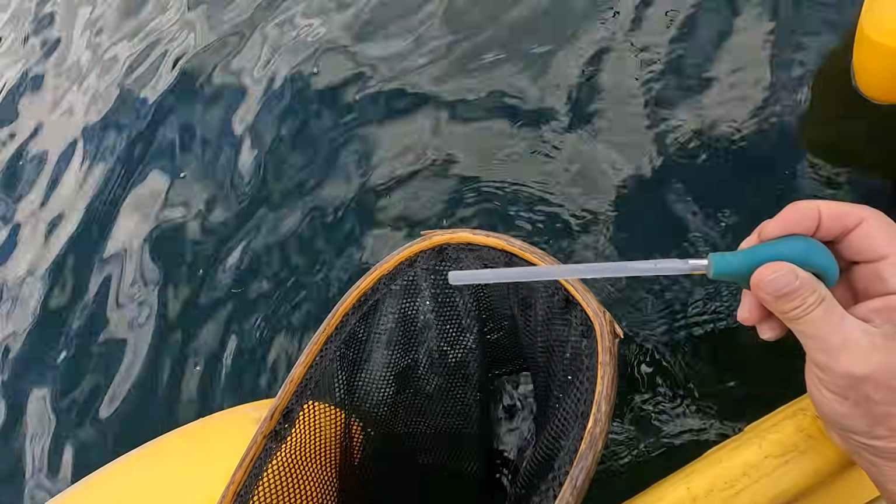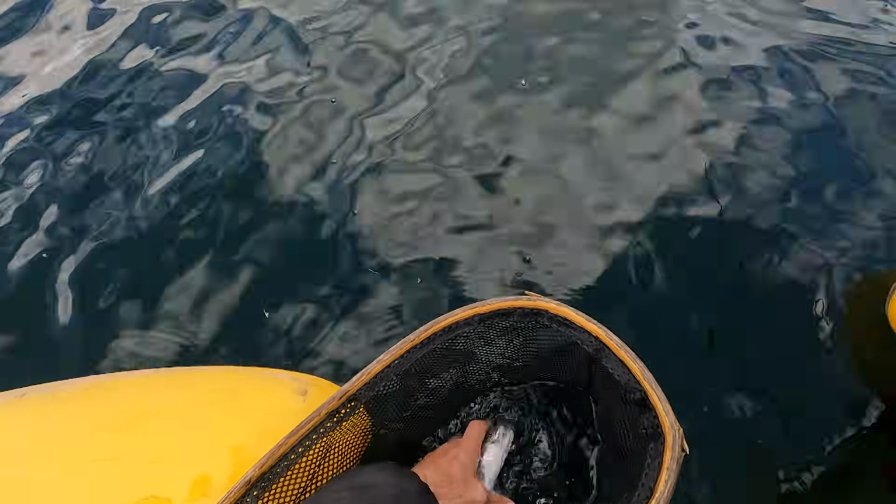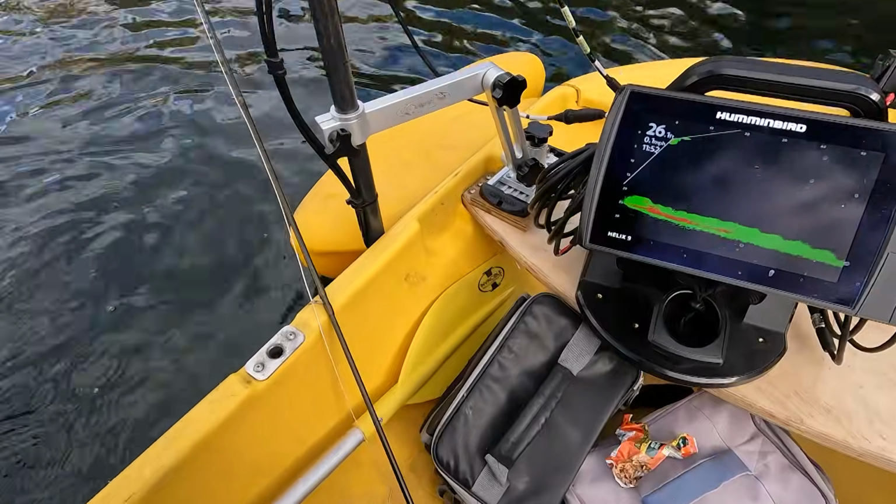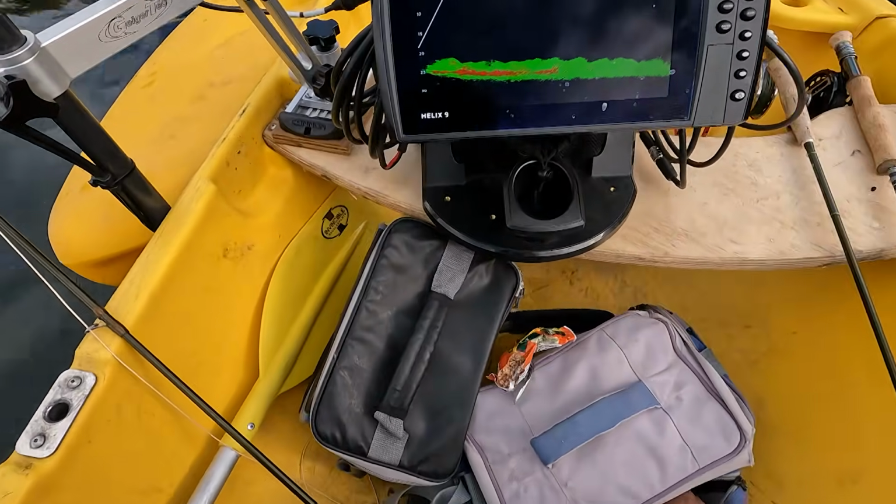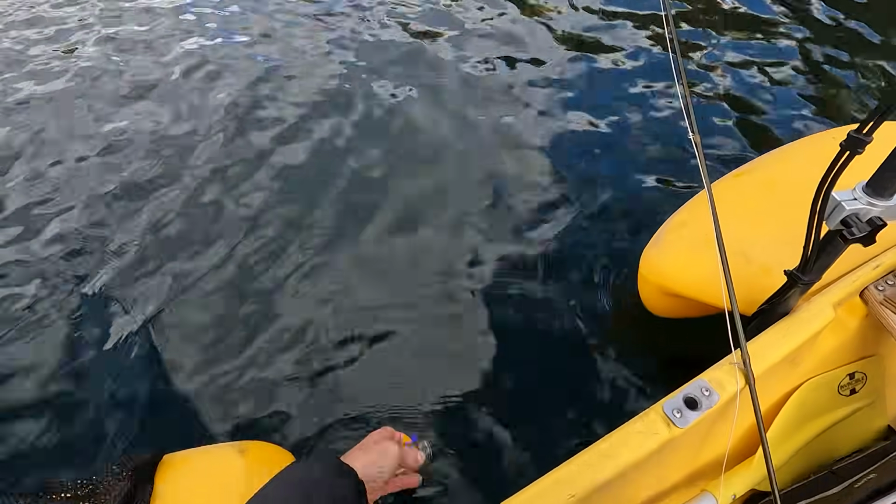Okay, buddy. And there he goes. Well, let's see. Normally you might see some shrimp, some other goodies this time of year. So we'll see what he's got.